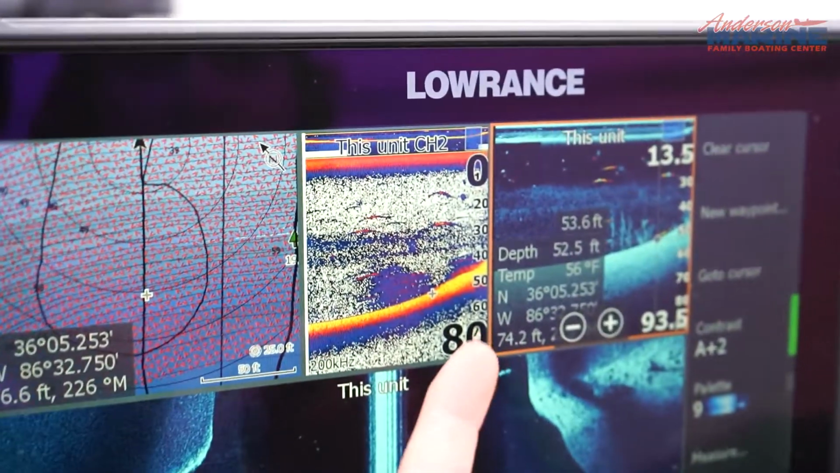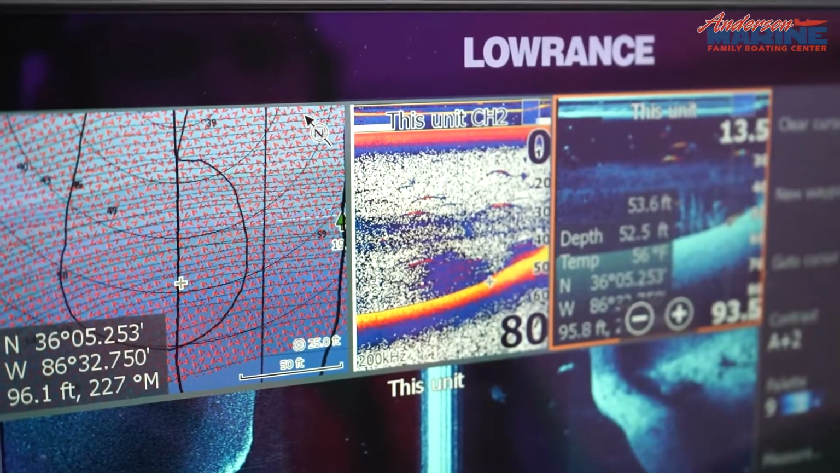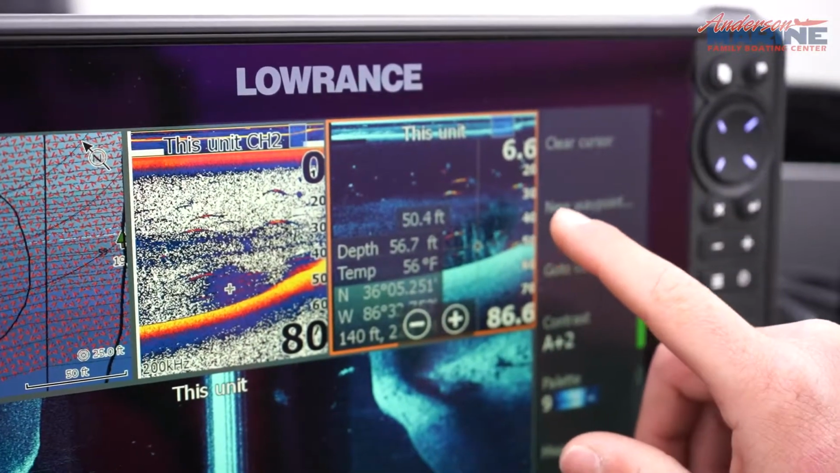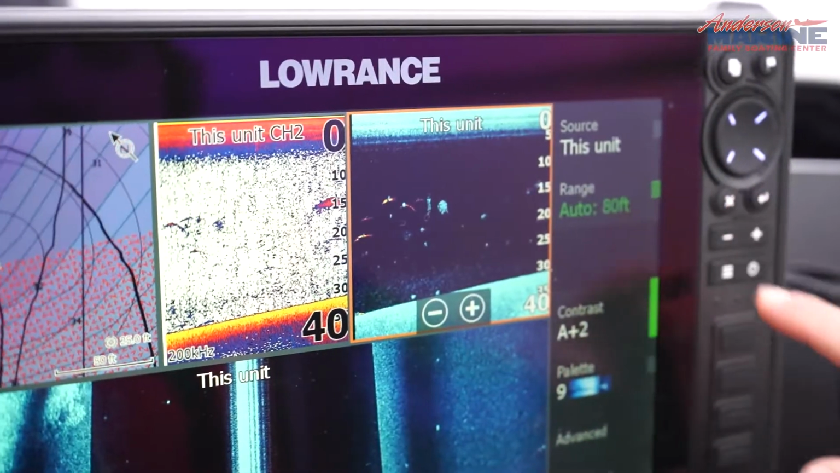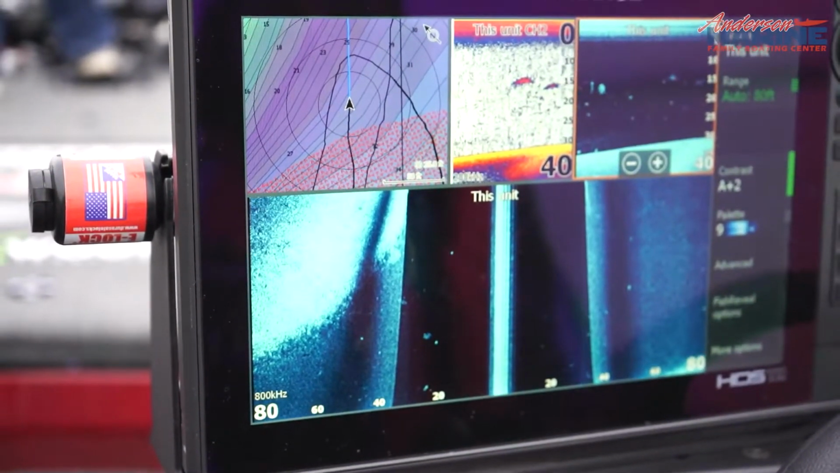Back here on your sonar, you've just got a big blob and a mess, which nobody likes messes. But if you go down here on your down imaging, you can see really clearly branches, and sometimes you can even see fish in the trees or the structure, whatever you're scanning over. And then down here on your side imaging, you can really see